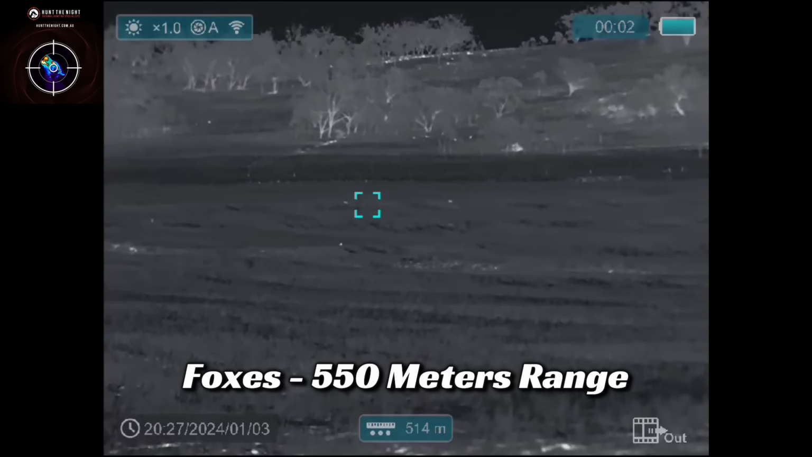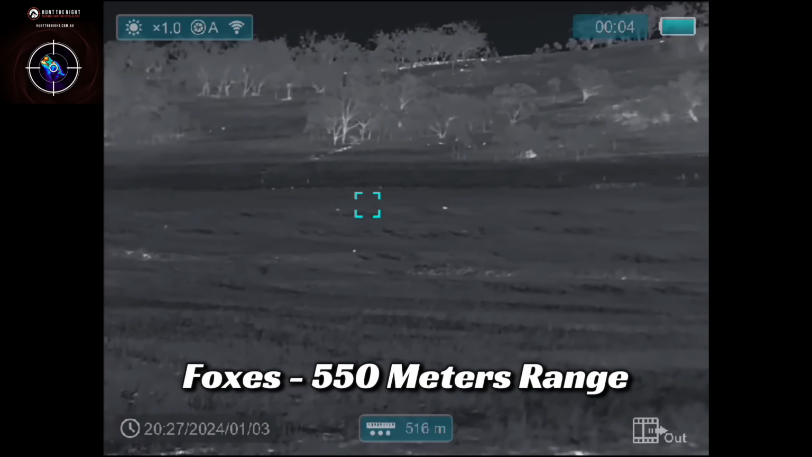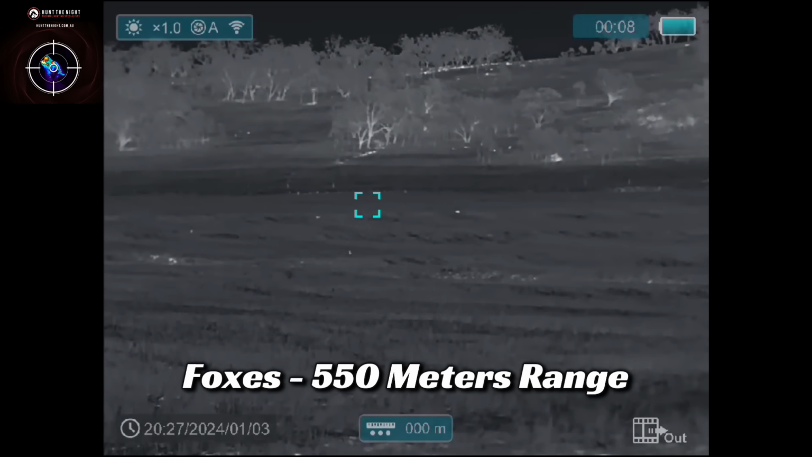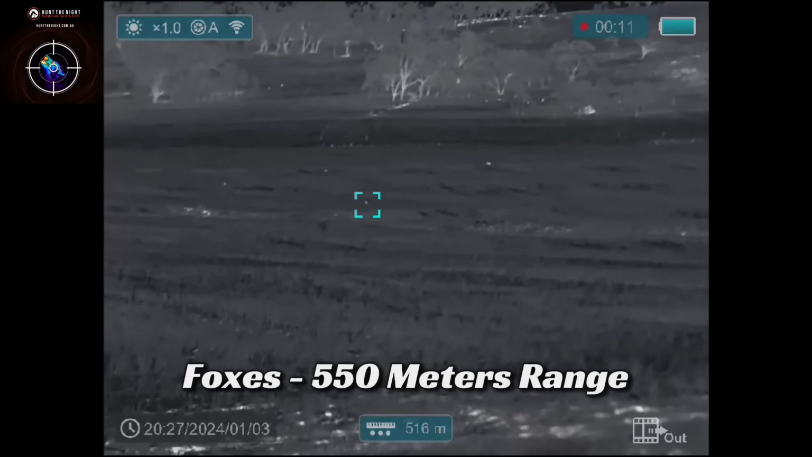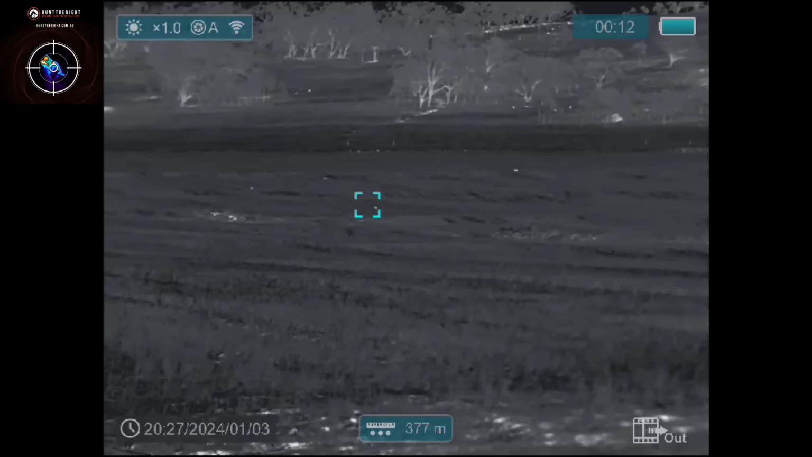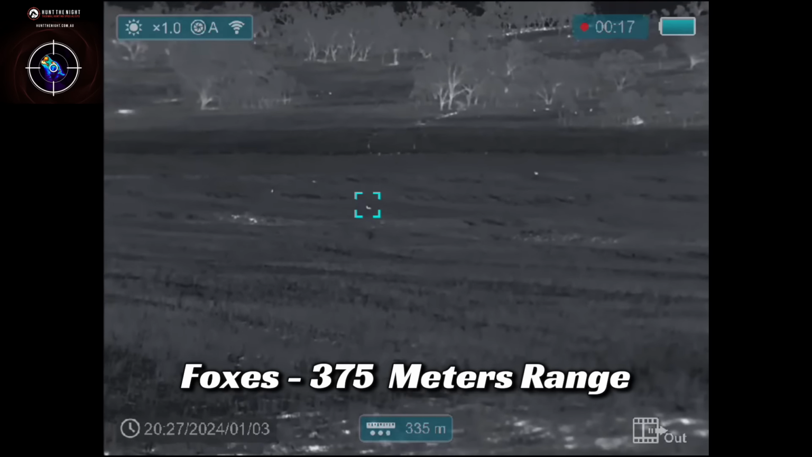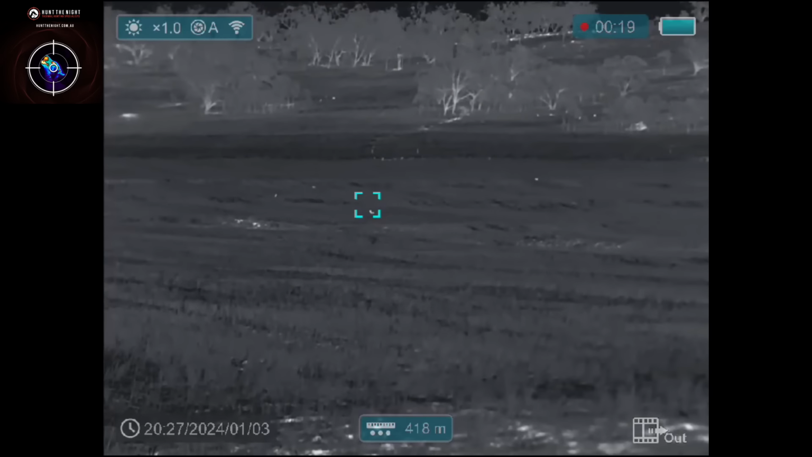Colour palettes and modes are all the same as covered in my V1 review. Usable ID ranges are the same as the V1, and I'm comfortable getting ID on a moving fox to about 250 metres. Larger animals like pigs you will ID further out, but that depends on animal movement and ground cover, which is the same for all different thermals.